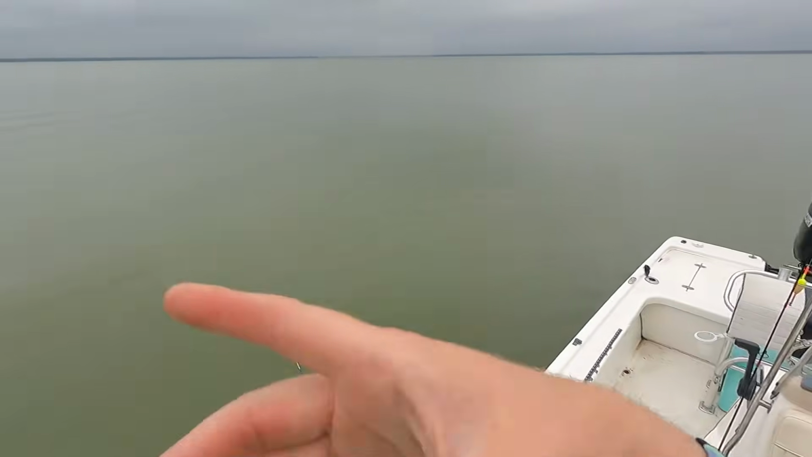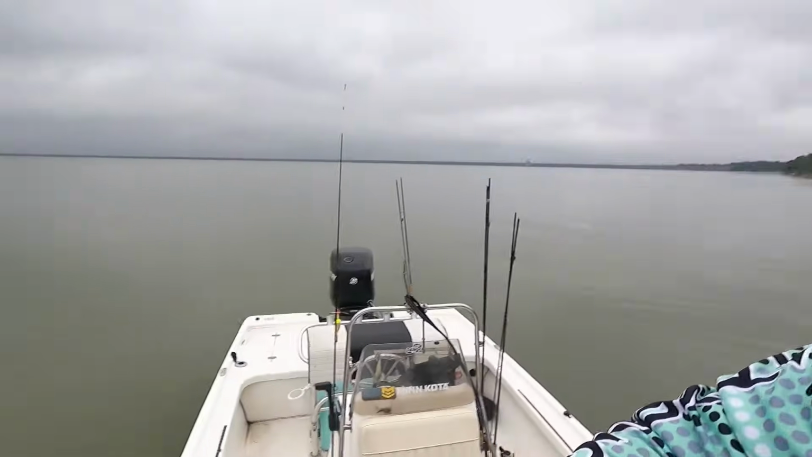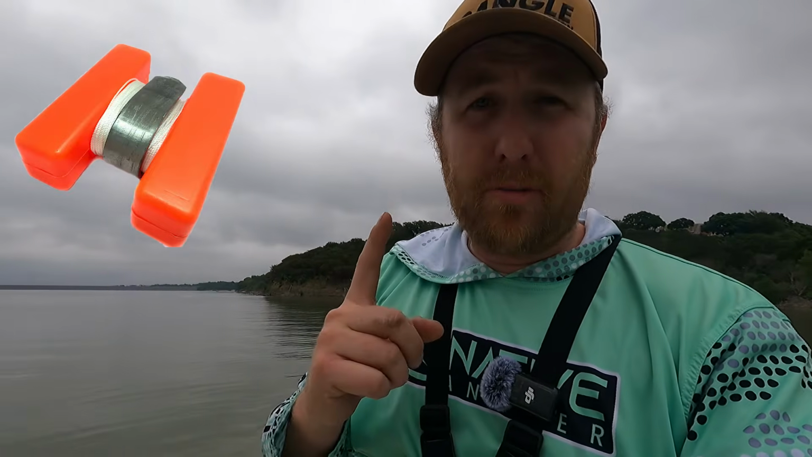And I know that that brush pile is sitting basically right there. So this is when, I forgot them at home, but this is when I would deploy either a marker buoy or pull your boat over there and drop your anchor, and that way you can stay right in this, or spot lock if you're using a spot lock, and you know there's a brush pile right there.